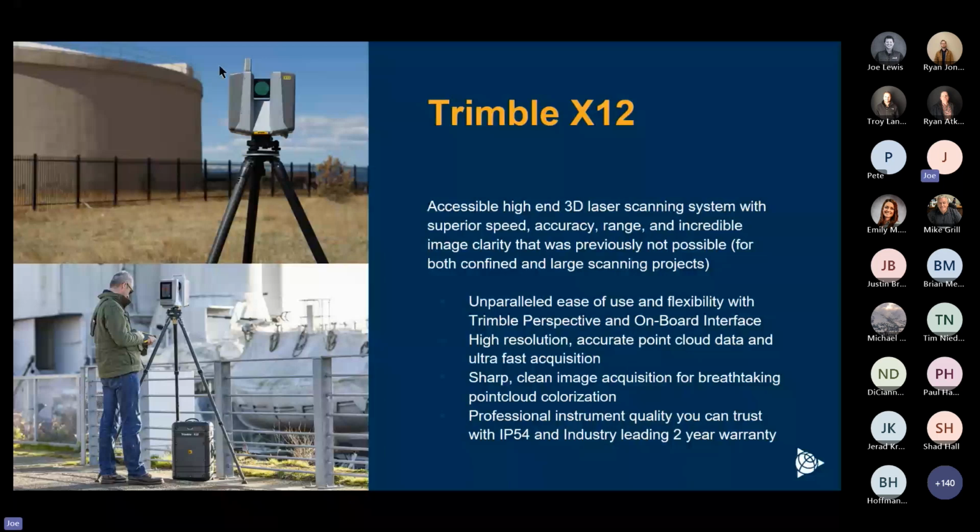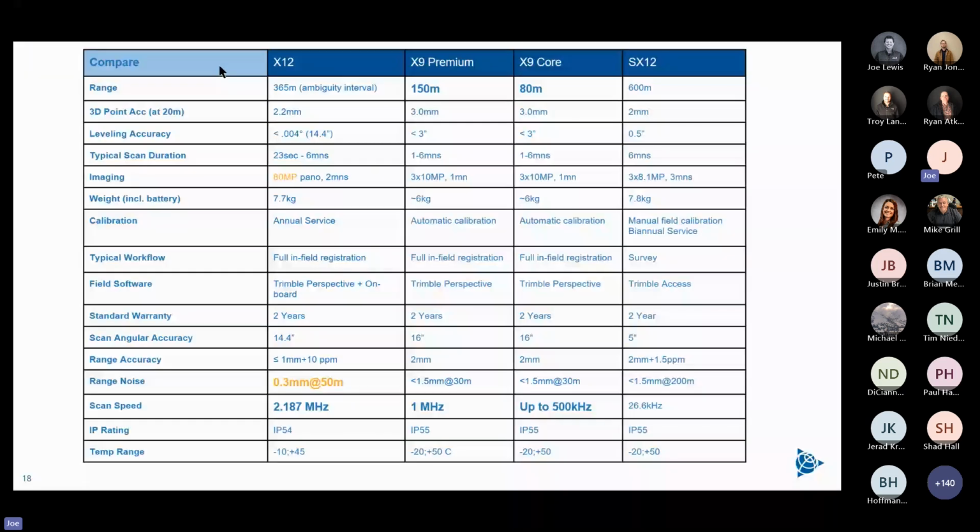Quick look at the specs here. What I wanted to highlight is on the imaging, that X12 also has an 80 megapixel camera, which will allow you to retake any single image very easily, as opposed to the whole thing. So if that UPS truck happens to drive by right as you need that image, you can retake the single image. And the range noise is actually at 0.3 of a millimeter. Very, very good, clean scan.